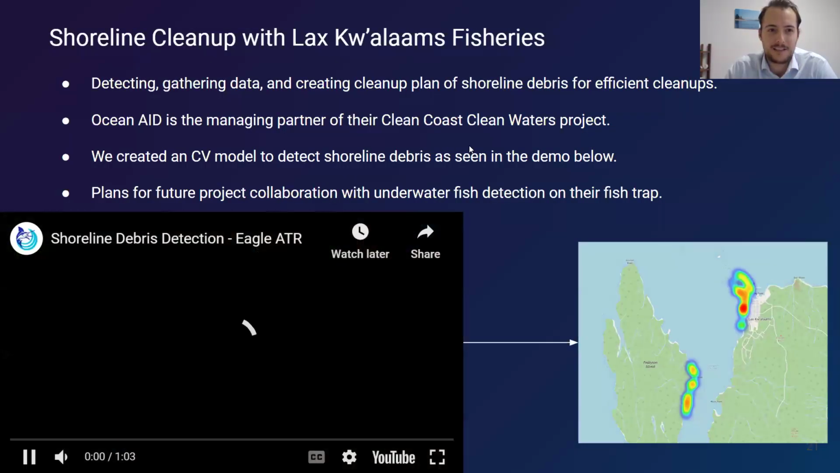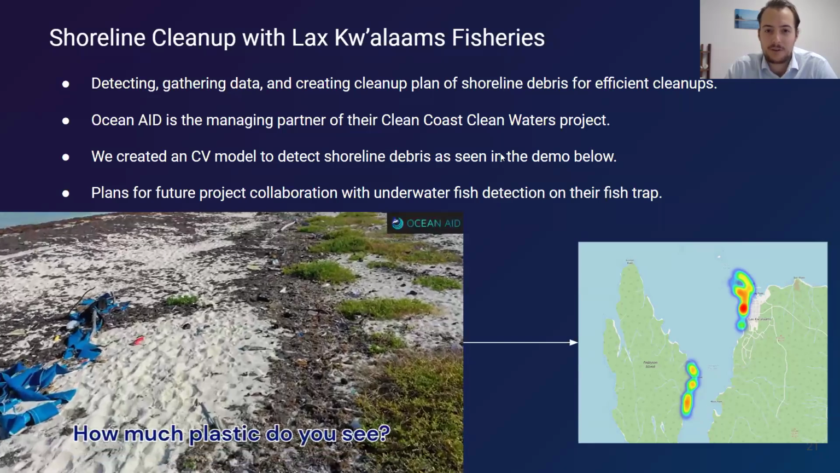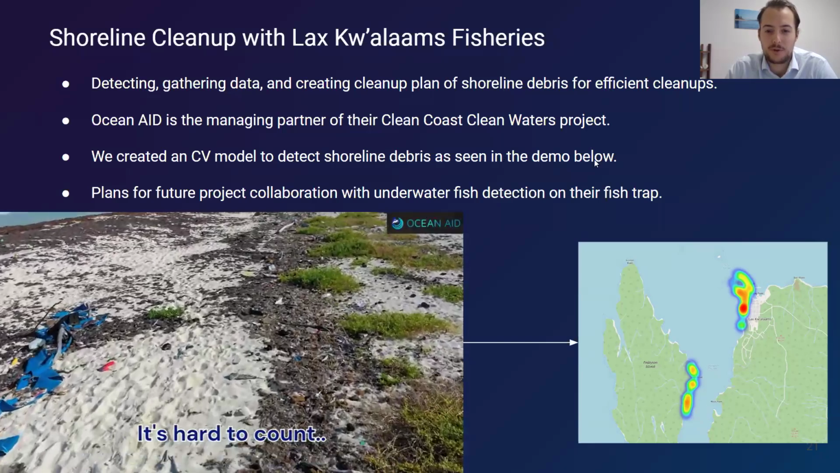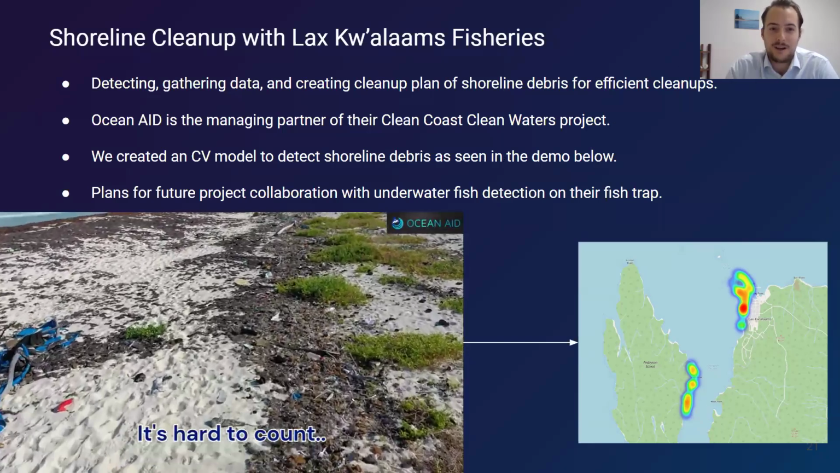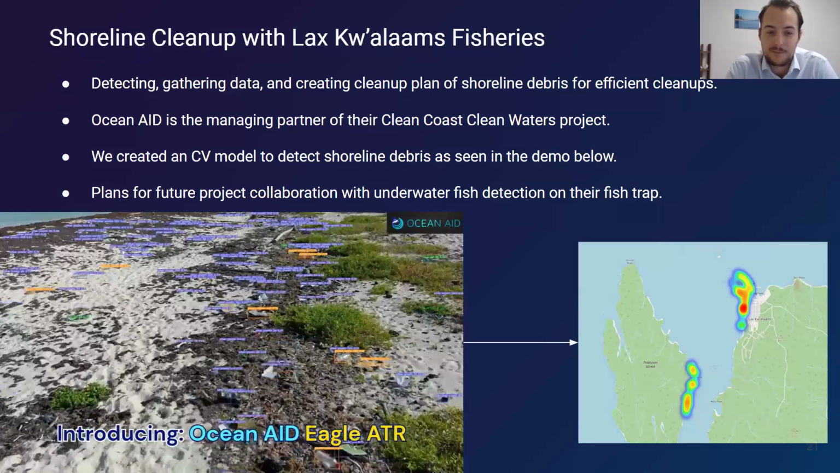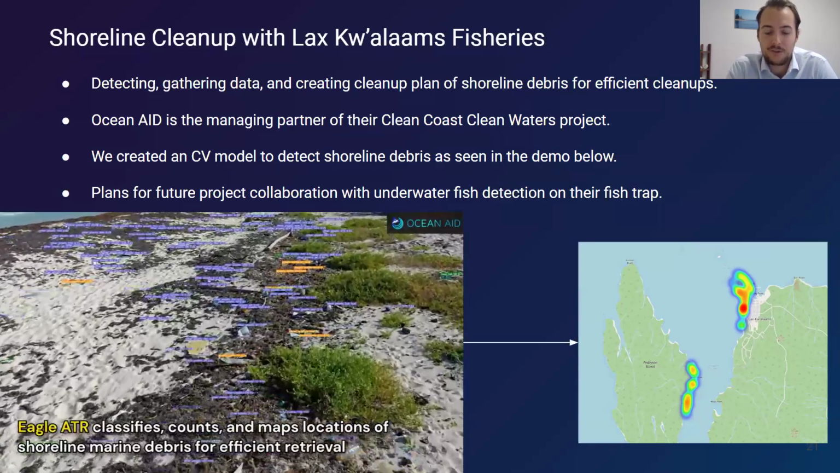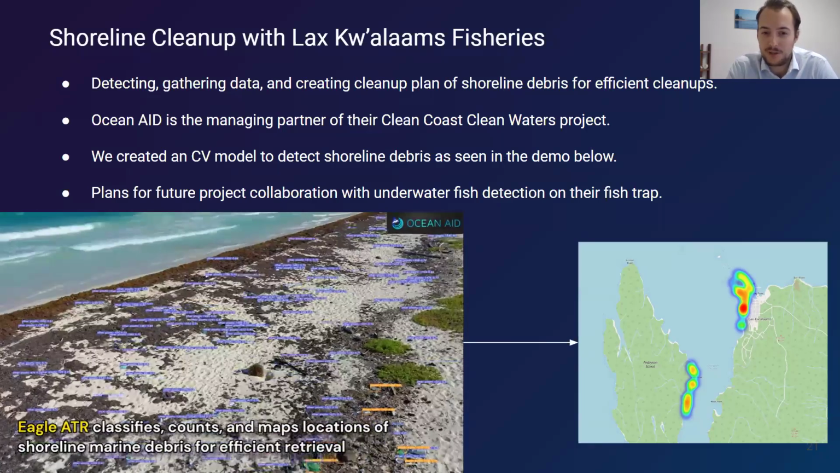And finally, I just want to talk a little bit about the shoreline cleanup project we did with Lac Wallams, which was working with drone imaging to automatically detect plastics, to have a better understanding of what types of plastics are on the shoreline, but also be able to do targeted cleanups.